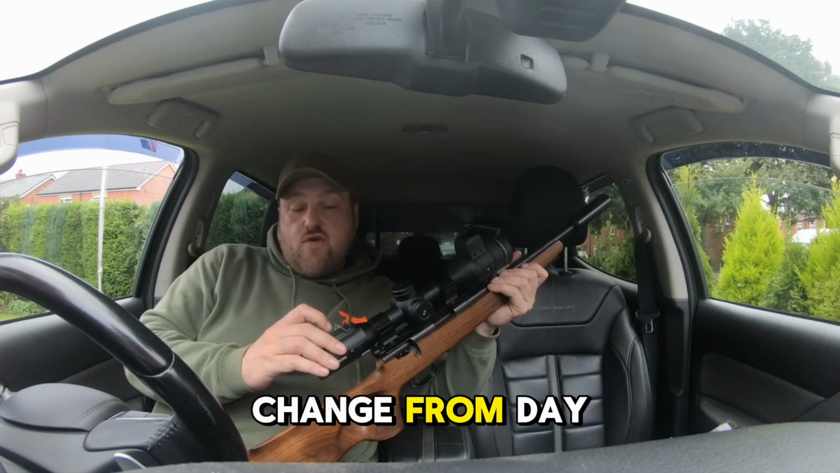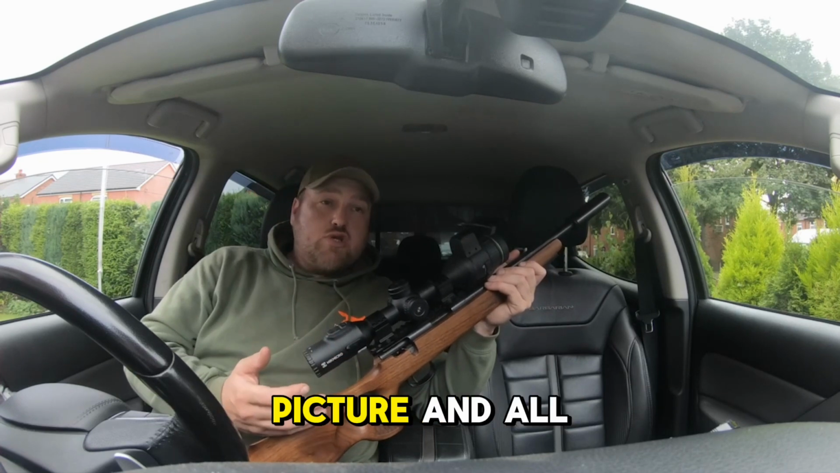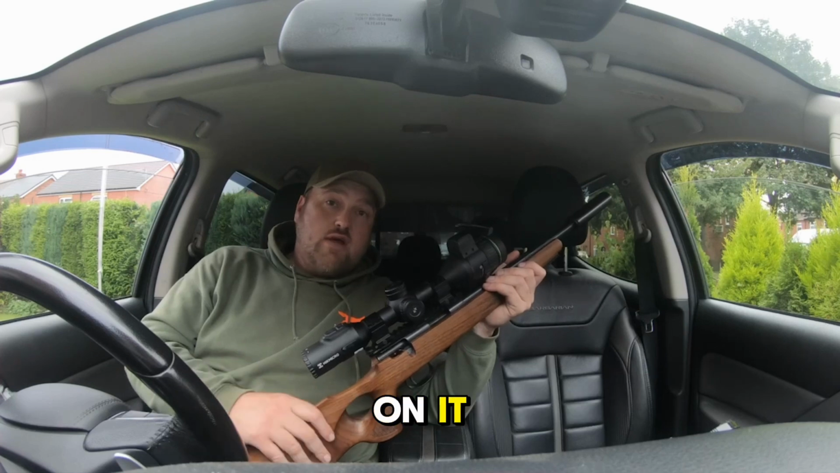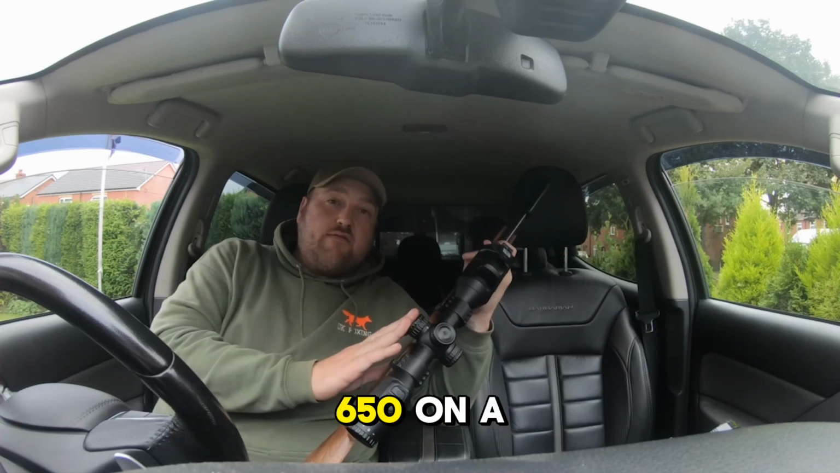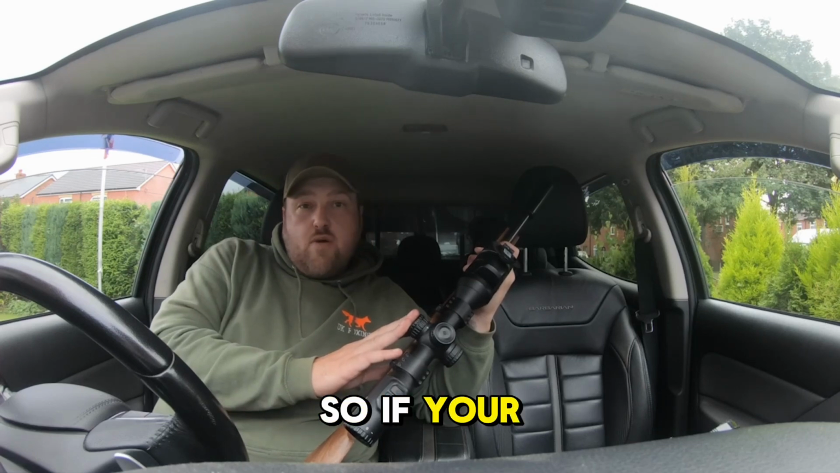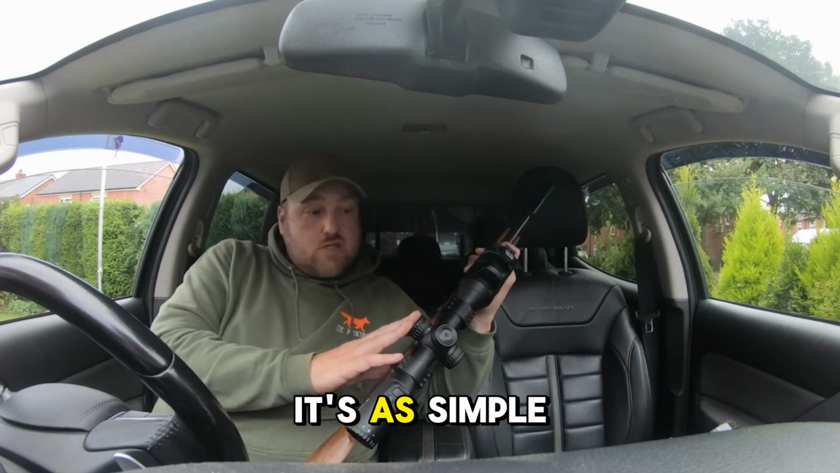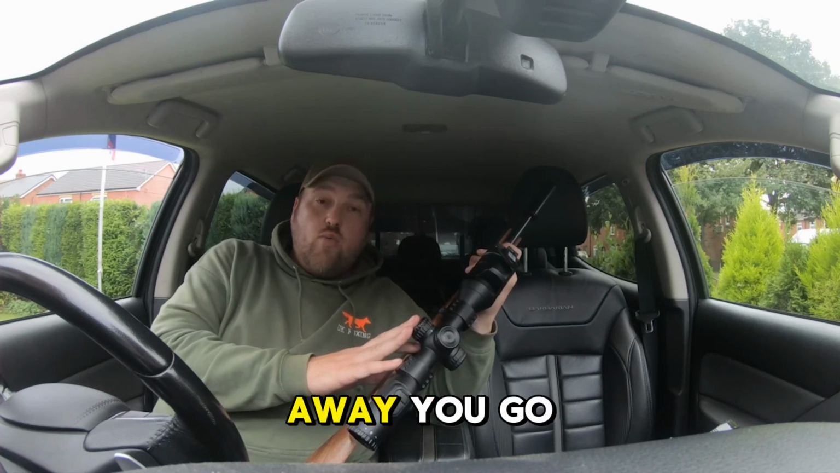So you can change from day-night mode very easily, and put your picture in picture and all the other features on it. It also runs on the 18650 on a dual battery system. So if your battery's running low on a night, it's as simple as taking the cap off, putting a new battery in, and away you go again.